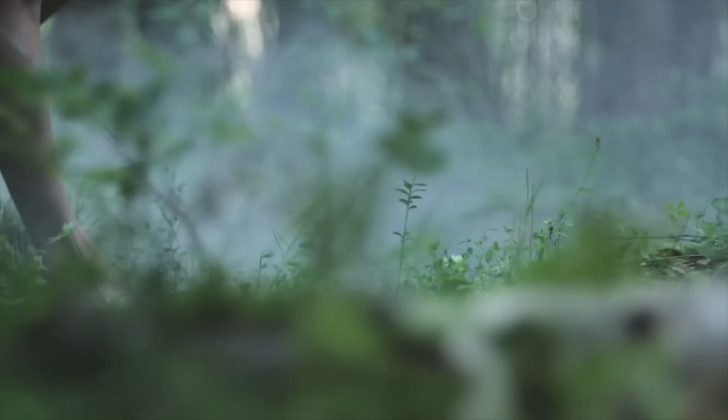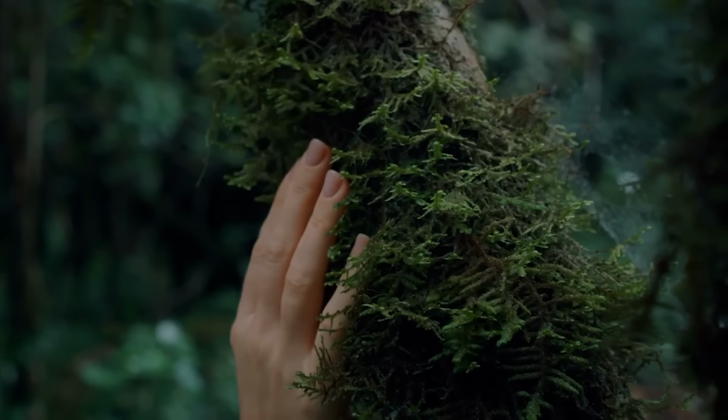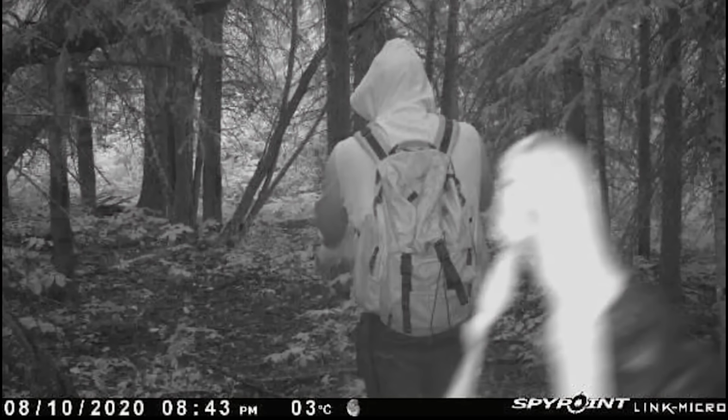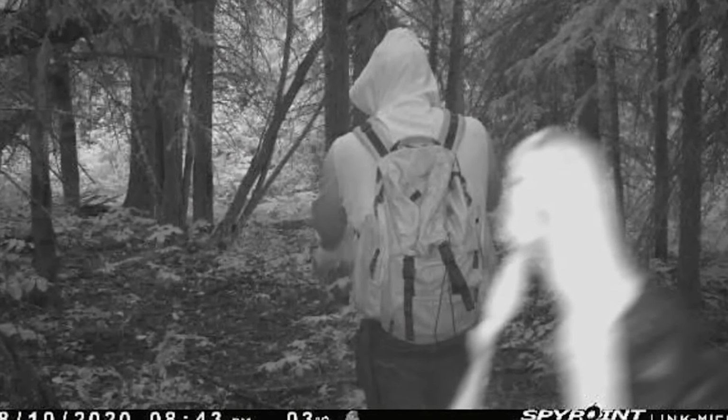The eerie part is that a young woman went missing in this very area back in the late 80s, and despite years of searching, they've never found any remains. That history combined with this photo, remind me to never go in the woods again. I'm just gonna stay inside forever.